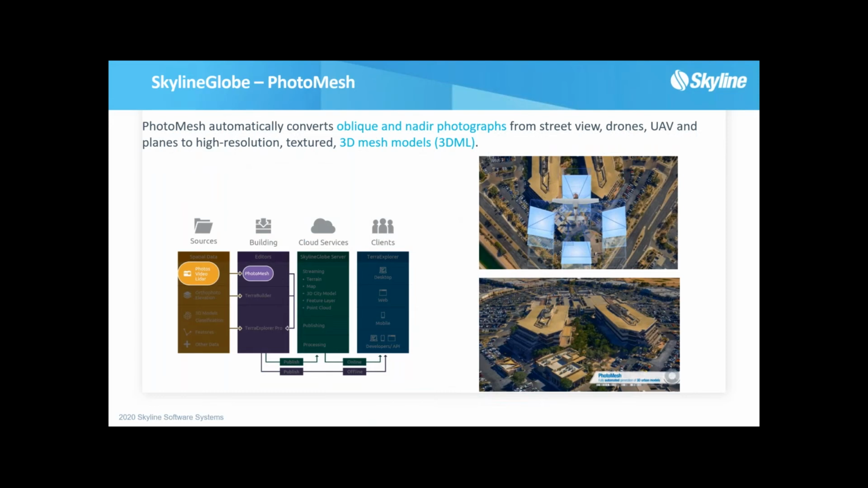PhotoMesh is our product that creates all these models. So you can create these models from aerial imagery, drone imagery, pretty much any imagery out there, as long as it's framed. Obviously, when you use a really great sensor like IGI that's very high resolution and gives you both nadir and oblique imagery, we can create the most optimum, best looking models.